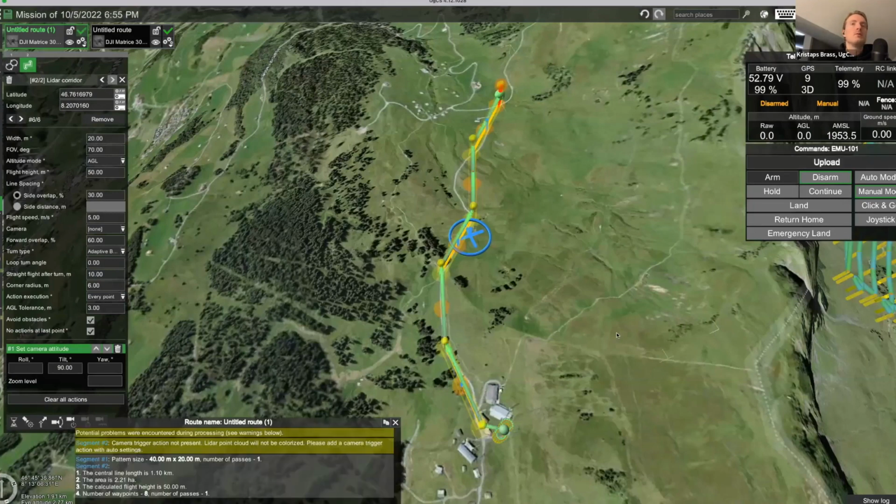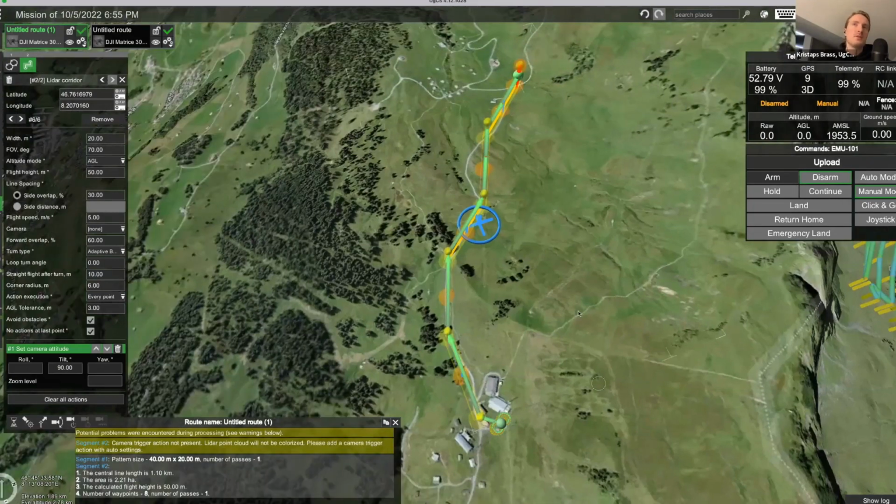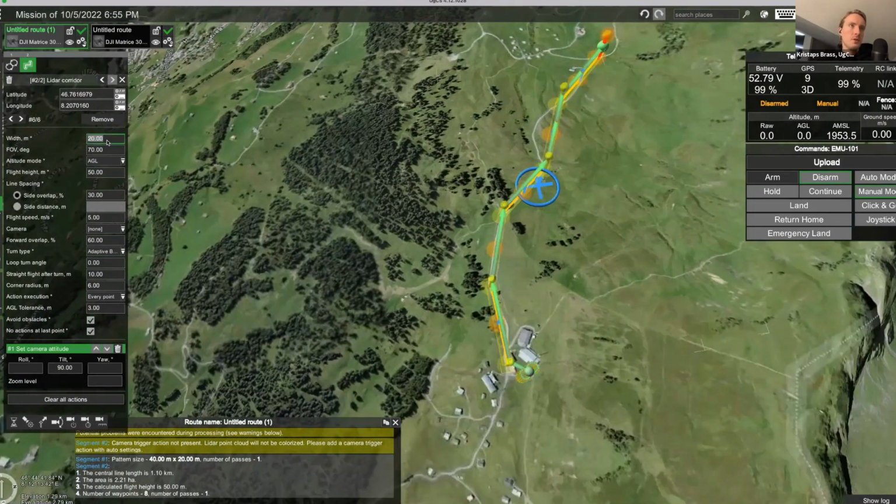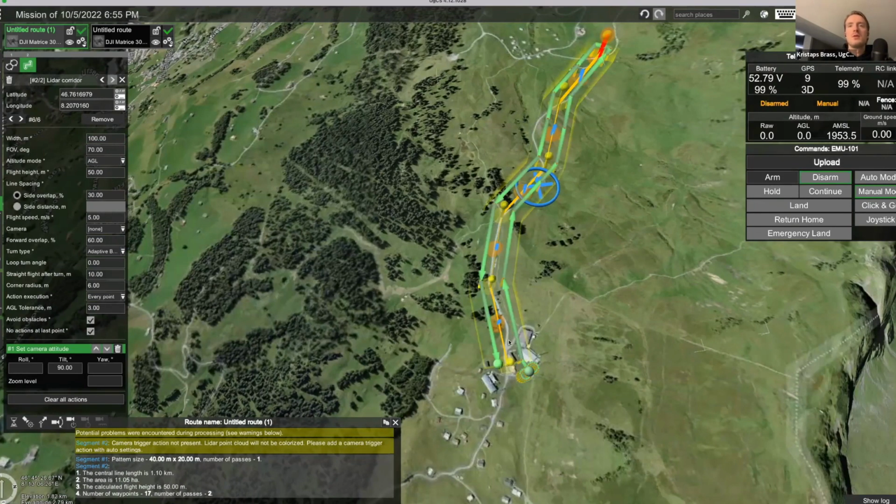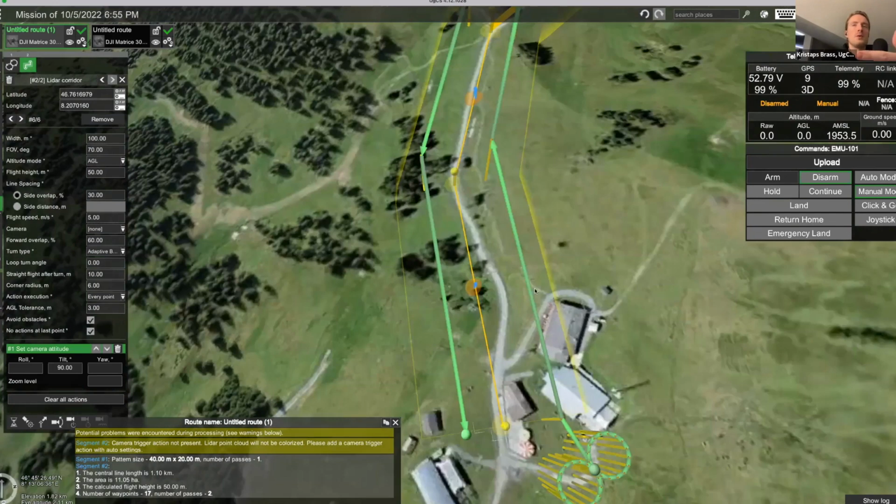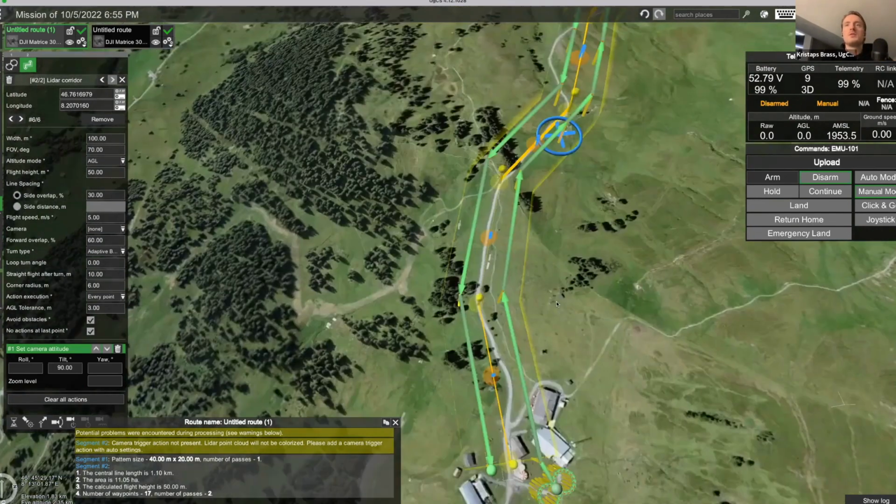And so now, once the route is calculated, you can see in this case, the corridor is only going in one direction. If you want it to go in 2, 3, or even more, then you can increase the width of the corridor. In this case, I'll see what a width of 100 meters will give us. And so here you can see that the corridor now is going in 2 directions.